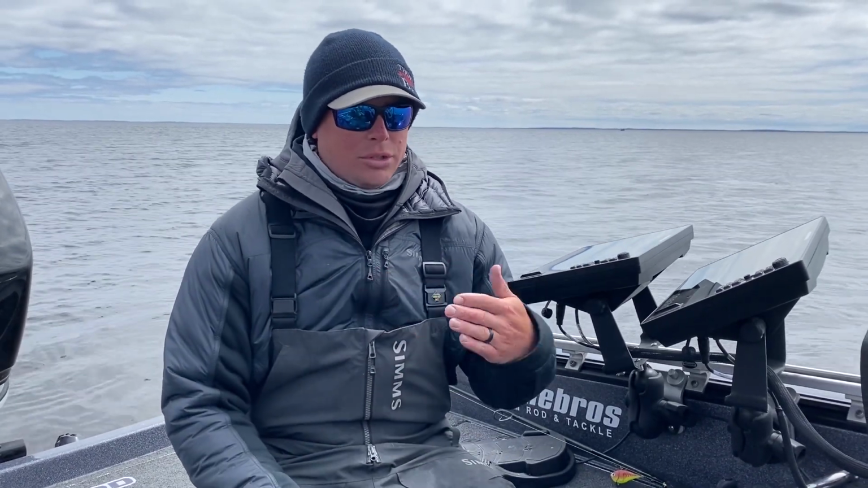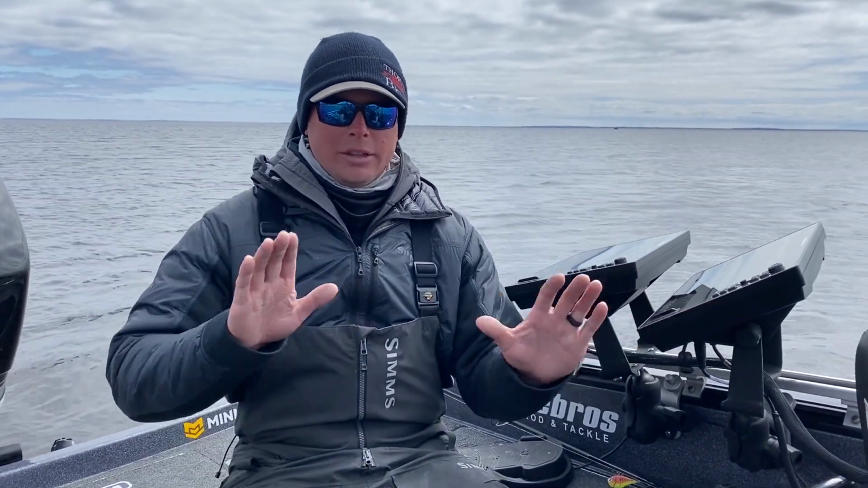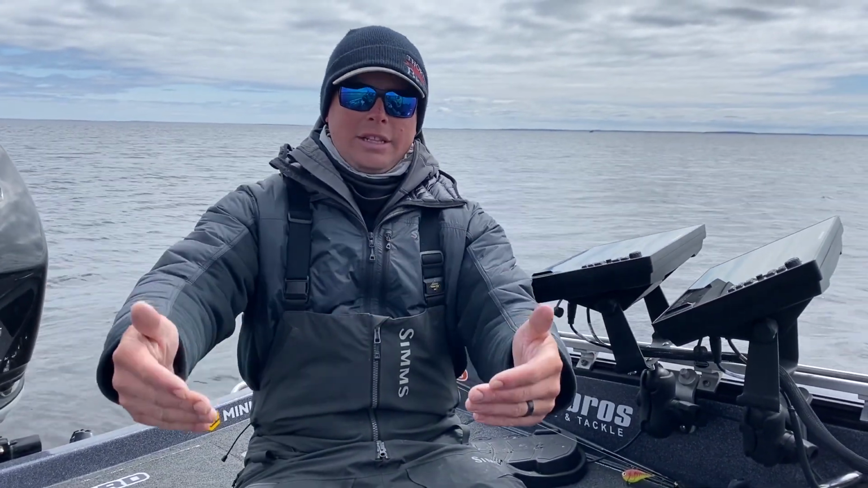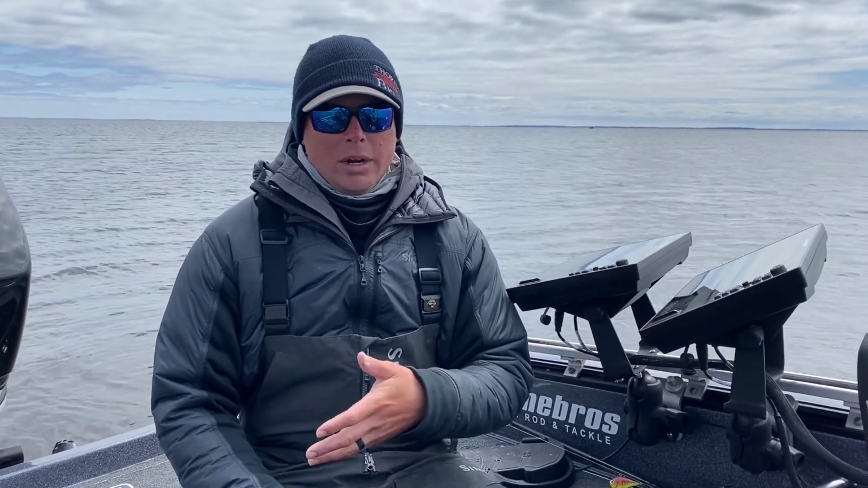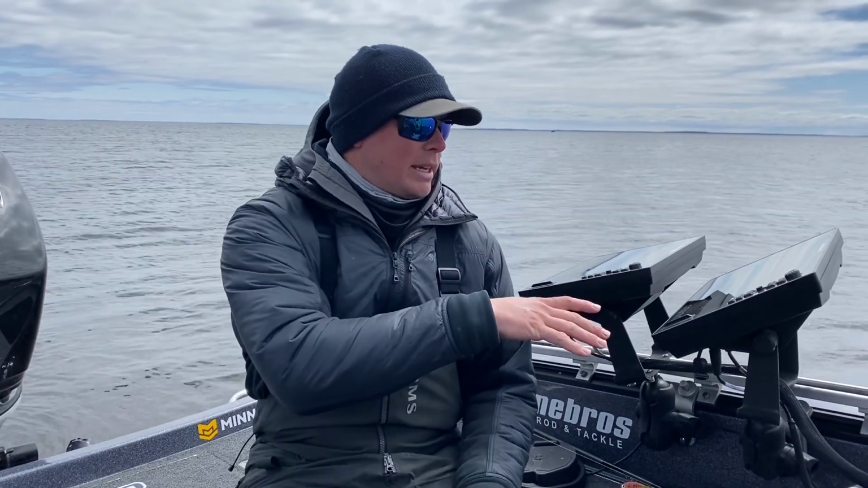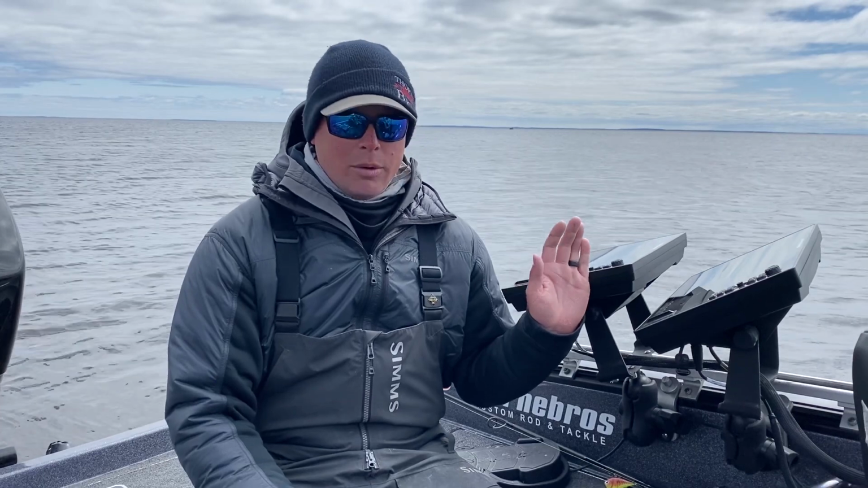A lot of times we're doing controlled drifts out here. Now that I can see which way these fish are moving, I'm actually fighting the wind and following the fish, versus just letting the wind dictate where I go. This screen shows me where I need to be and what I need to do. I've got 2 screens set up in the back of my boat. I've always got one on side imaging and one on 360.